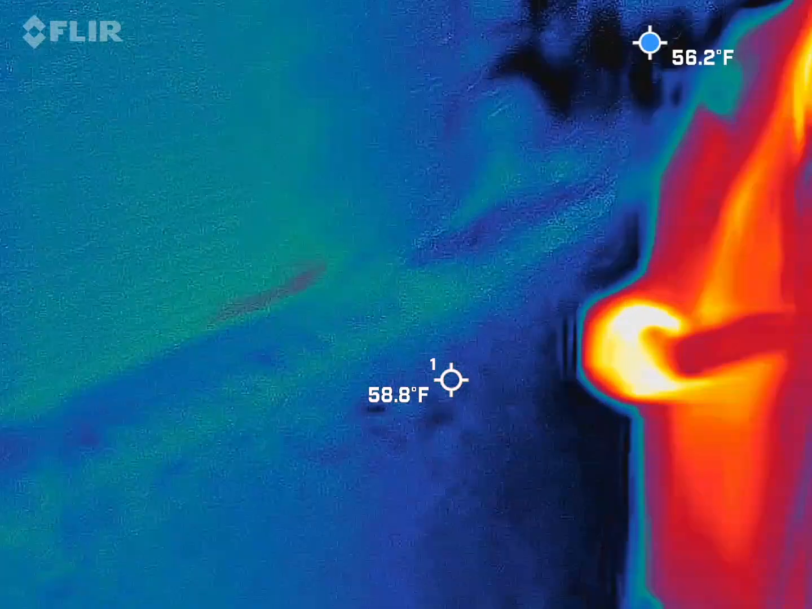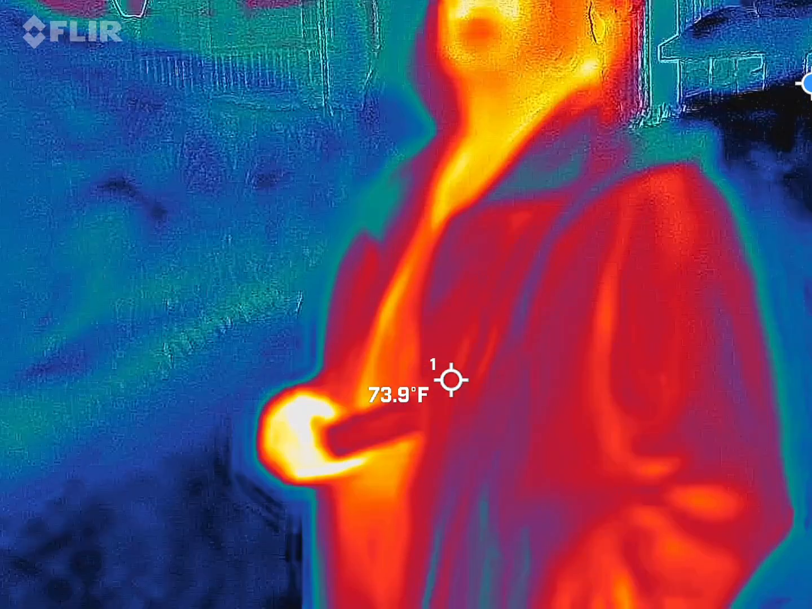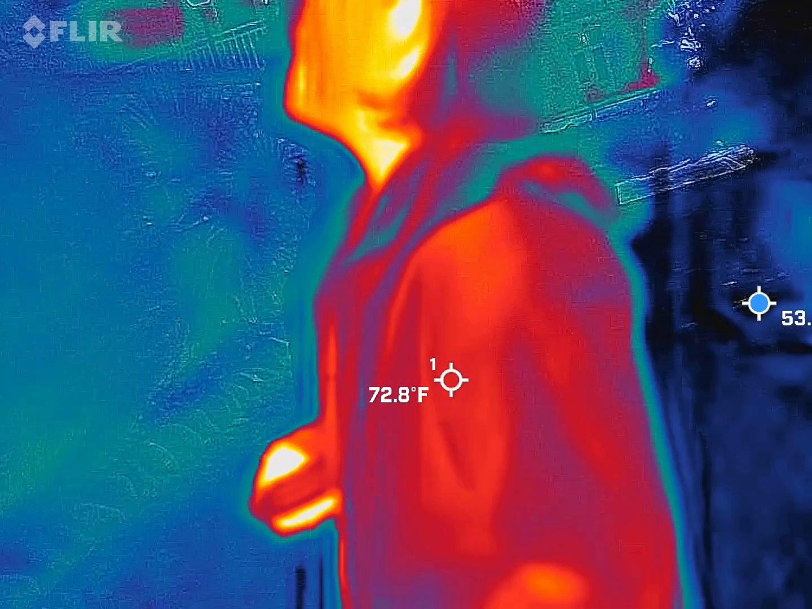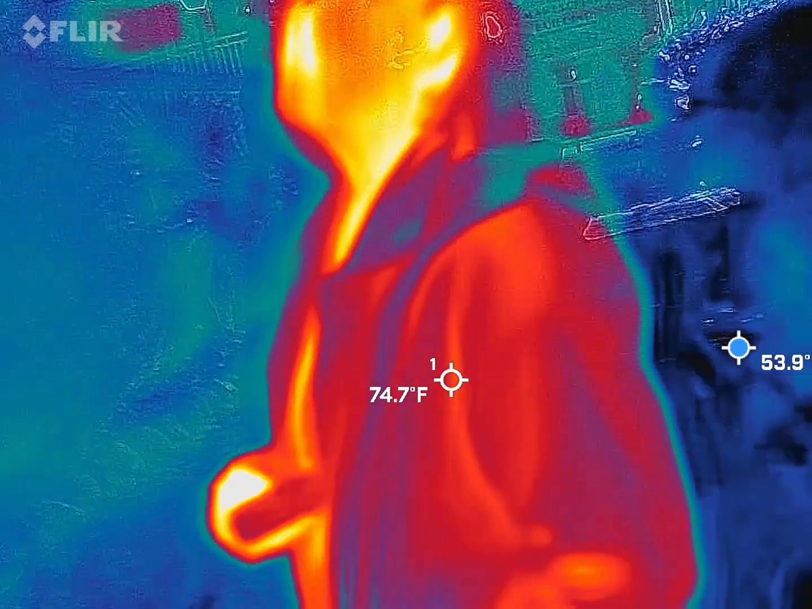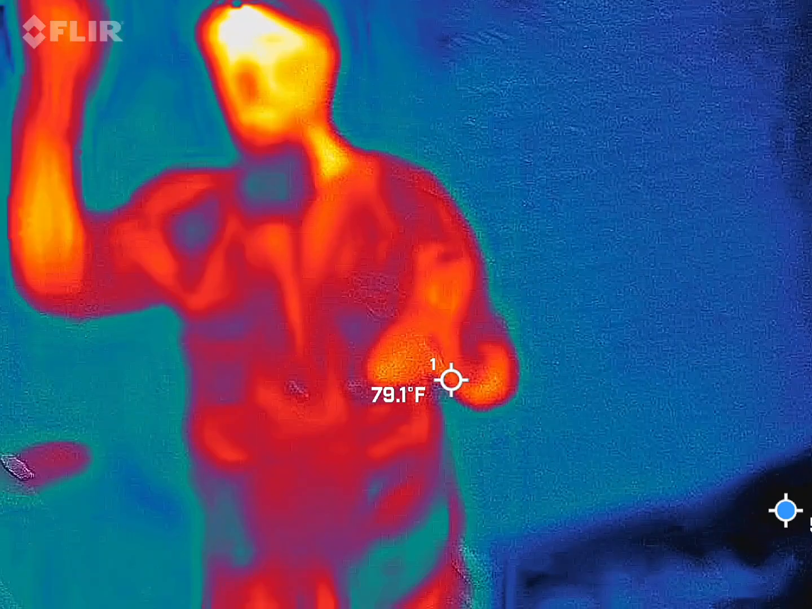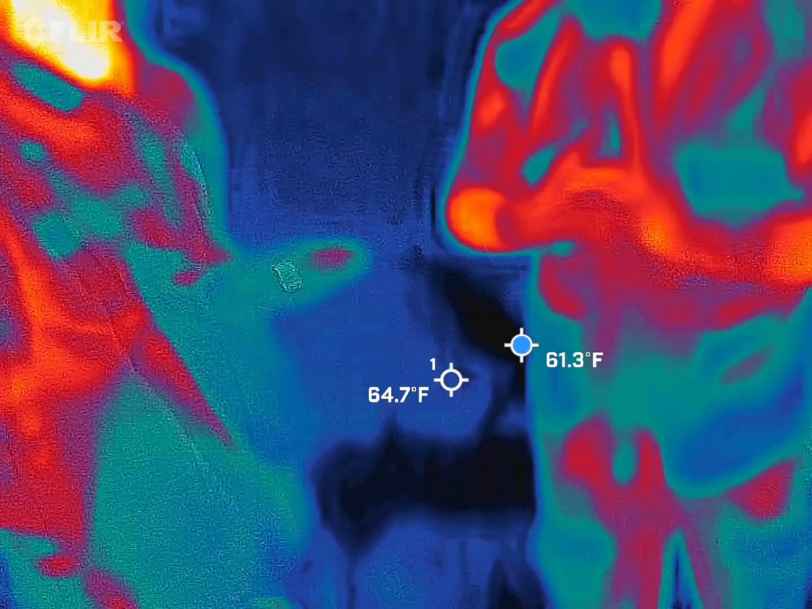I think it's the ground. I don't want to pluck the leaf. If I pluck the leaf and rub it, I might know what it is, because it reminds me of what the guide in Jamaica had us. I forget. I don't remember. This is an anise tree. That's what they use to make black licorice with.